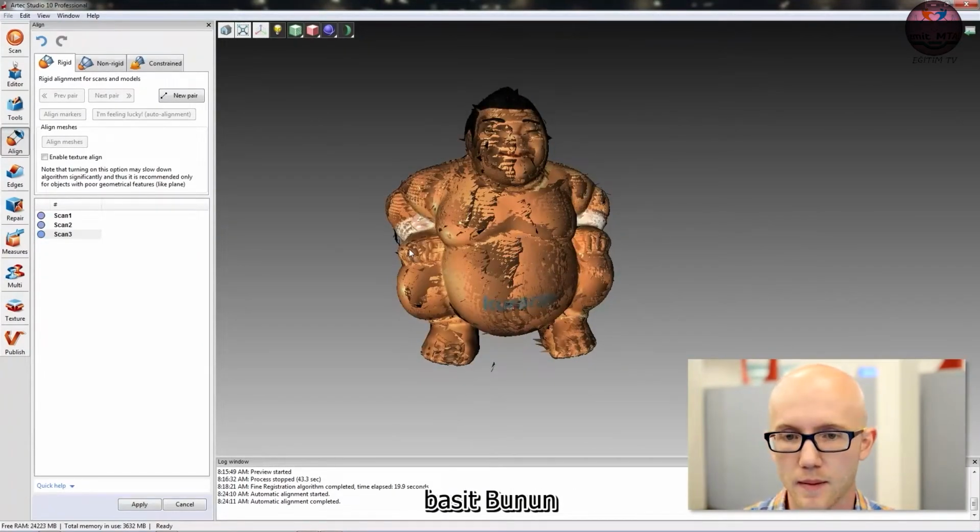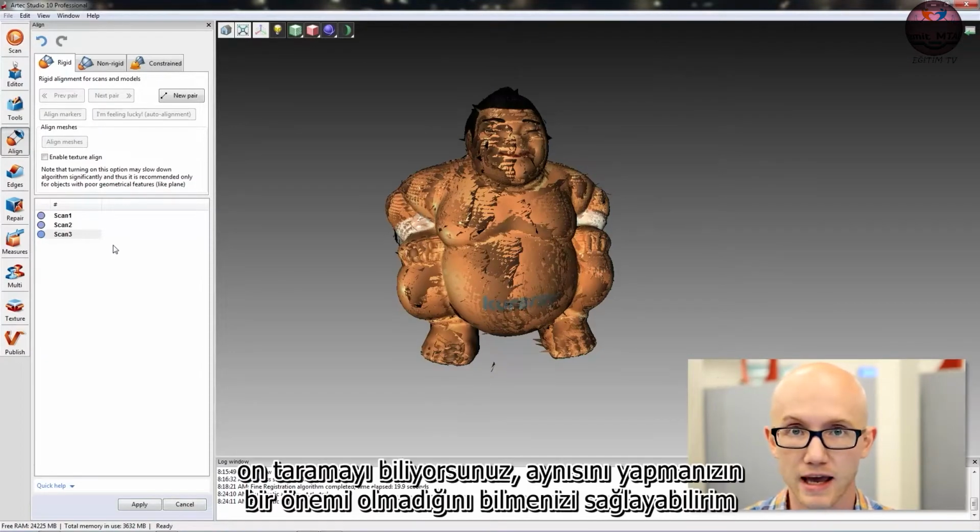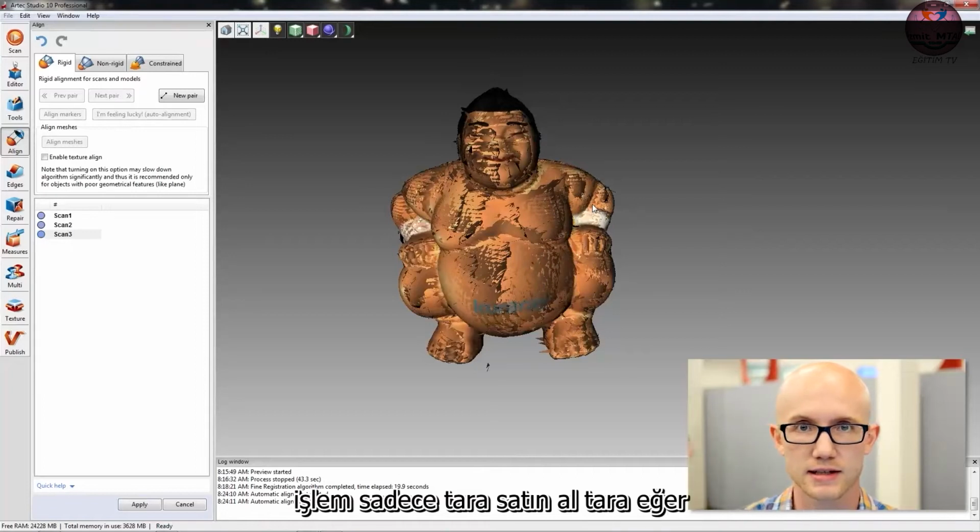Pretty straightforward. This is the same for 2 scans or 10 scans. It doesn't matter. You do the same process, just scan by scan.